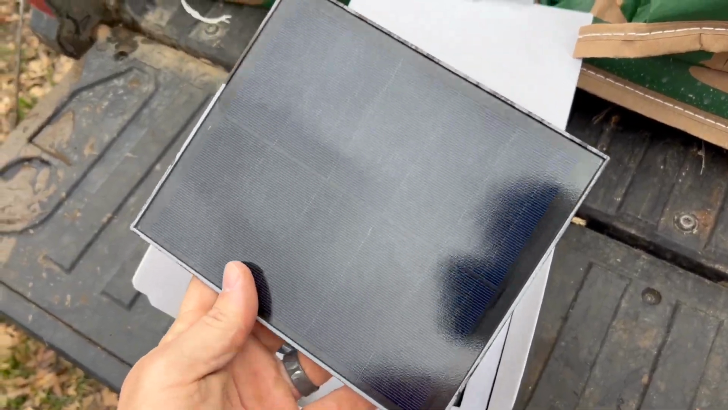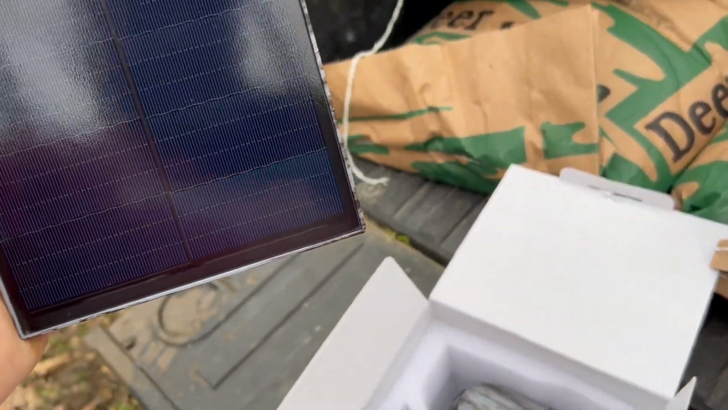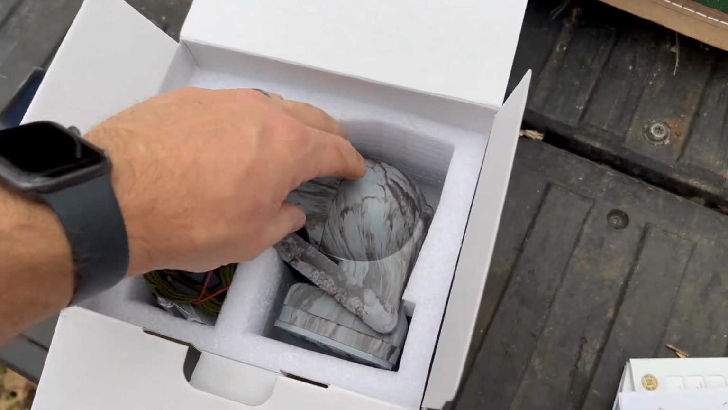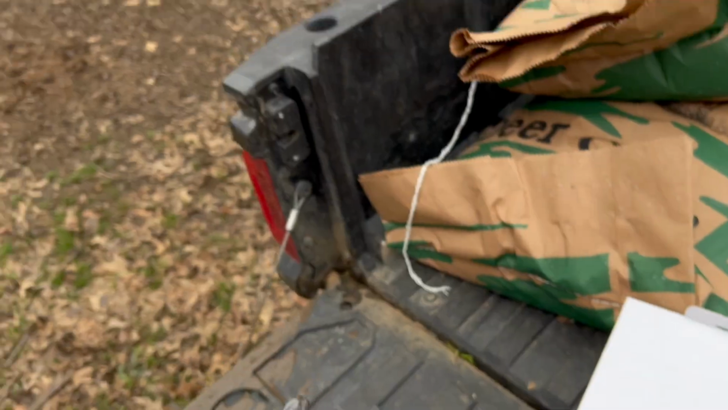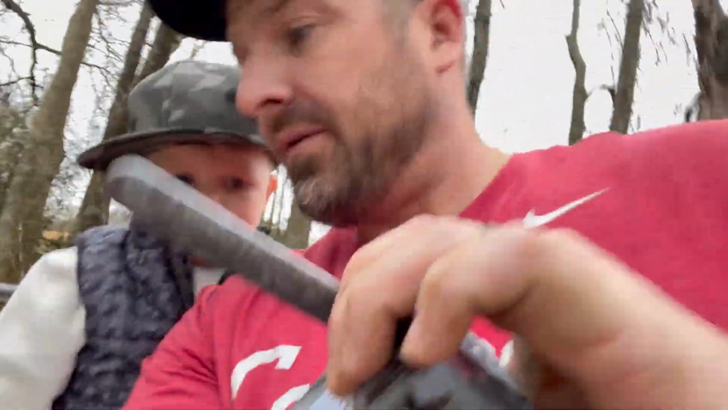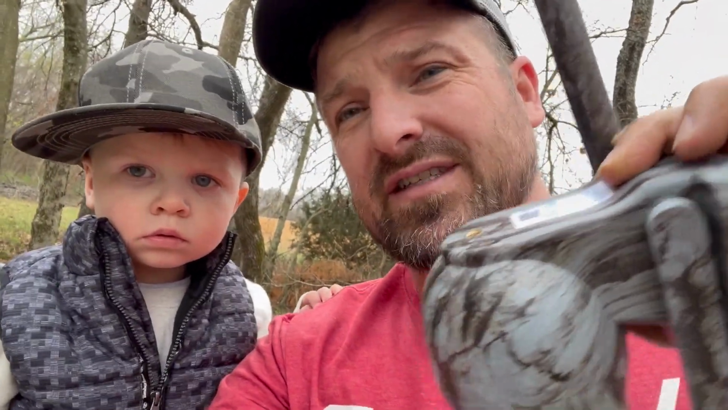One thing about this one, it has a little bit better solar panel. It's actually a little better, just a little bigger, I think. And this is the actual camera right here, which on this one has antenna ears. That one up there does not have any antennas. It's just a camera. So we're hoping that this one gets better service than that one over there. So let's get this other one off the tree, and then we're gonna talk about this for a minute.